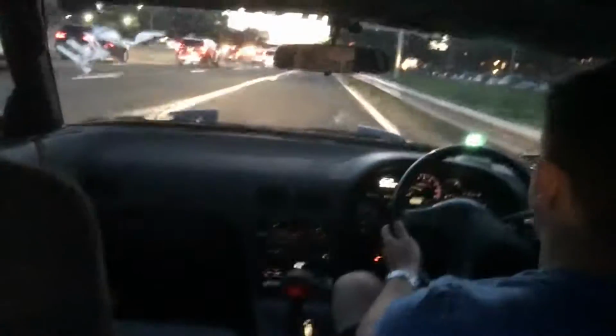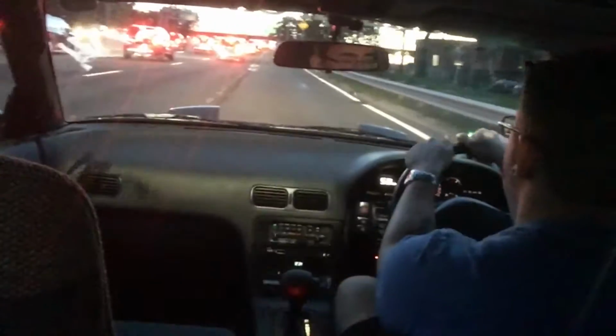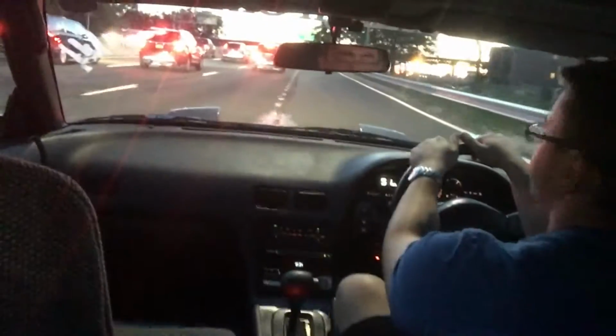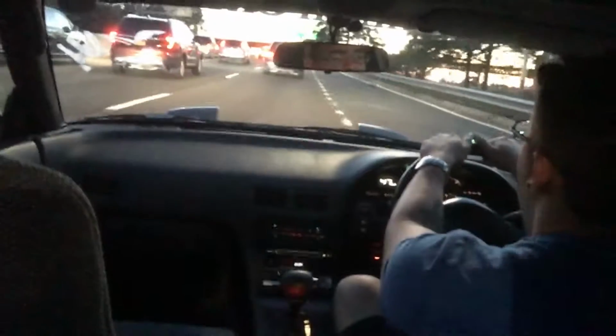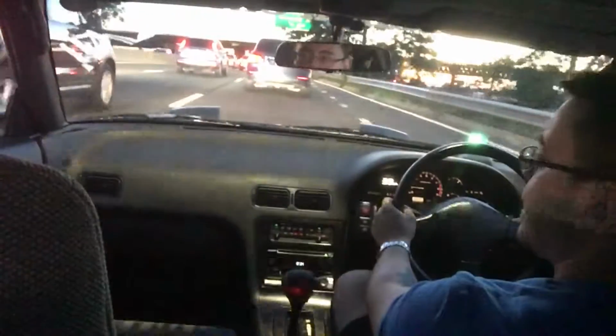So a little bit of time has passed now. As you guys can see, it's significantly darker, and we're going to do another attempt at a little short drive down the highway, primarily so that I can show you guys the true point to having an automatic in this car. Here we are on the highway.